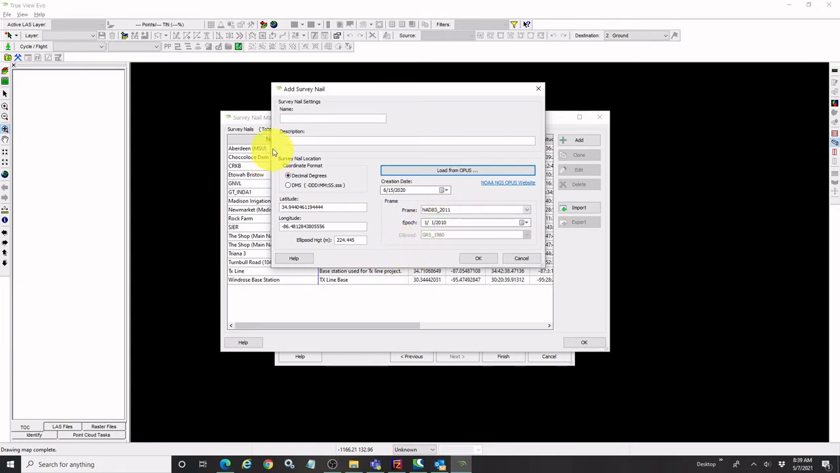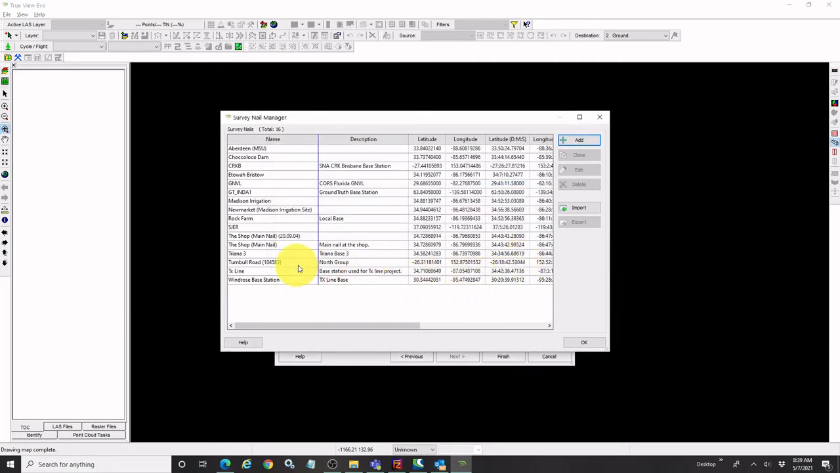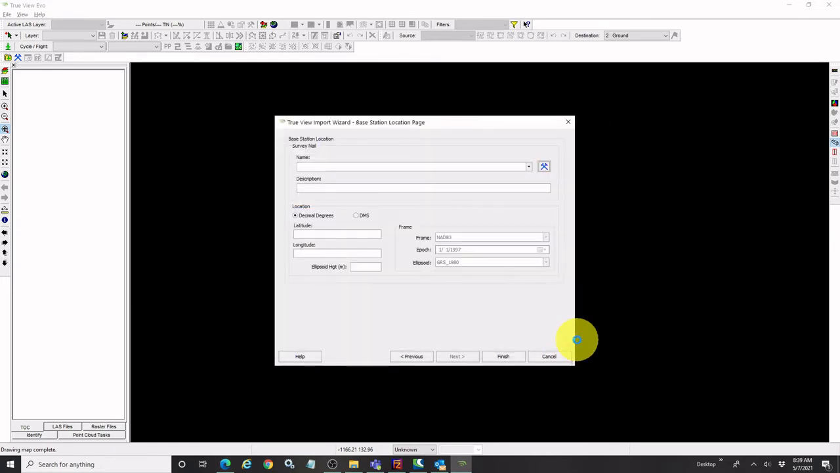Now, if I don't have an OPUS report, I can just enter these manually, of course, and I can give it a name here. And that will add that to this catalog of survey nails that I have. I've already got most of my points set up in here. The one that I want is this Newmarket Madison irrigation site. So I'll say, okay, go ahead. That's my reference point. That's my survey nail for this particular project.